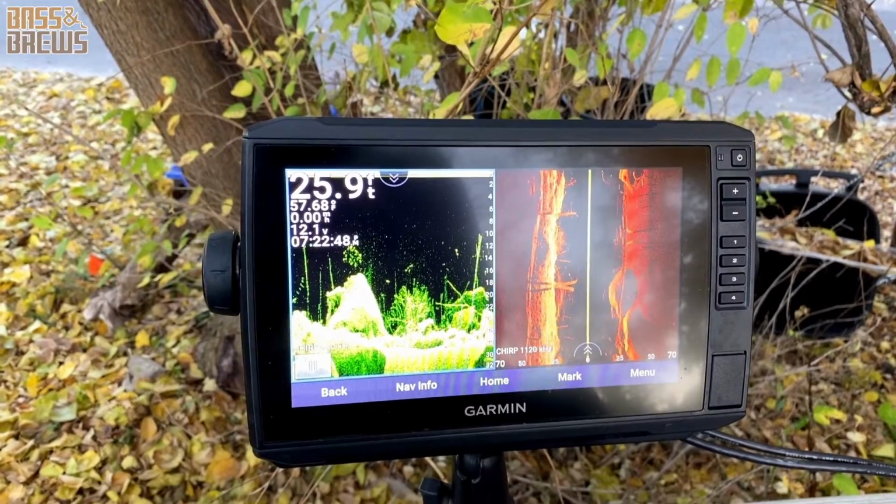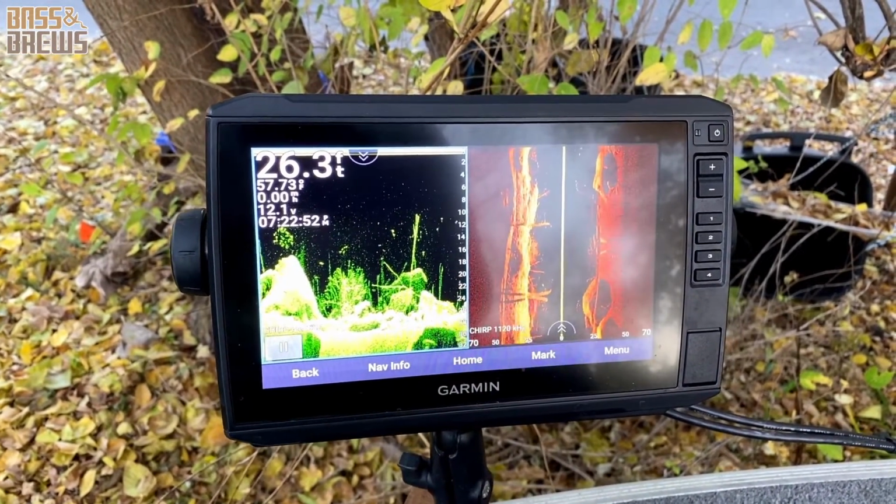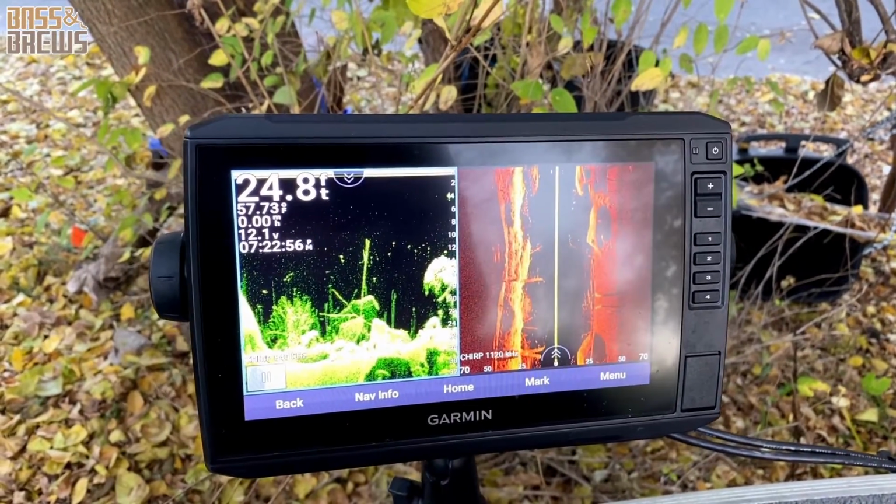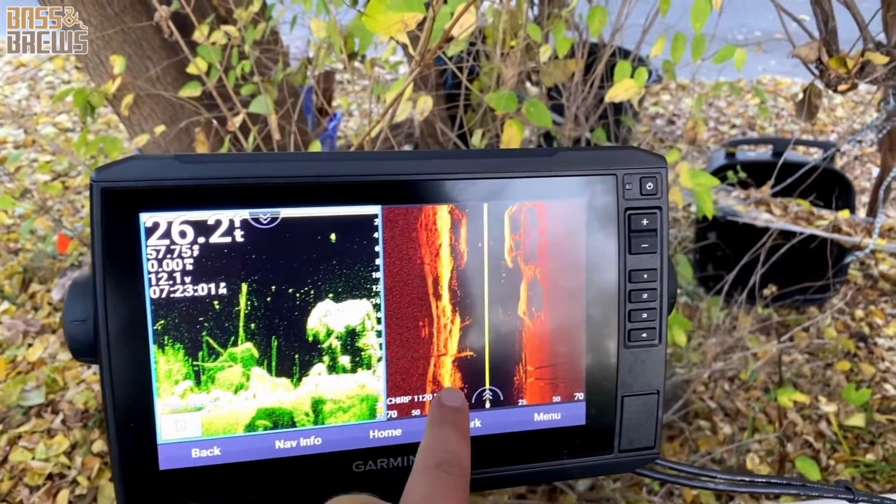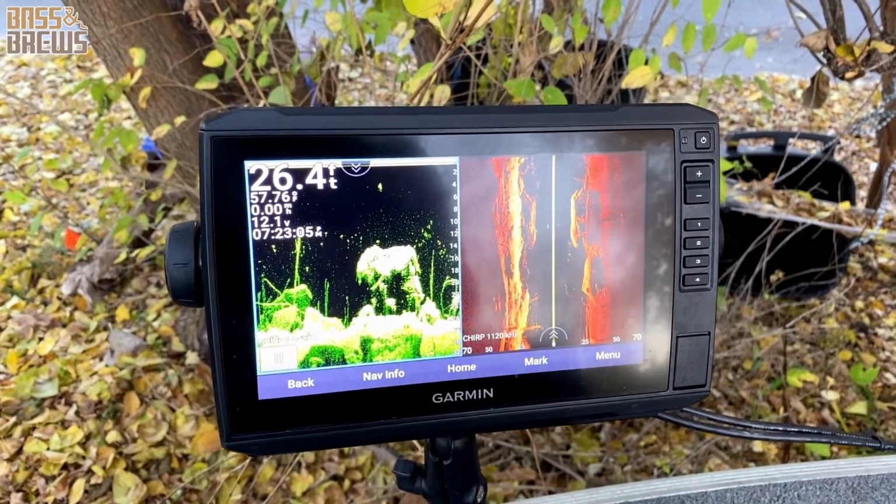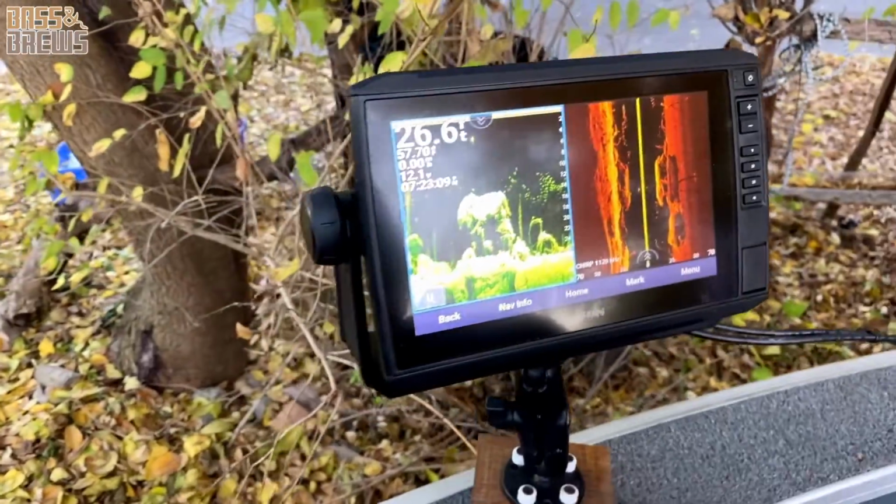The Garmin here definitely has both, and with the GT54 transducer, it has higher definition imaging. It goes up to 840 kilohertz on the down imaging and 1120 on the side imaging, which is effectively high definition imaging.